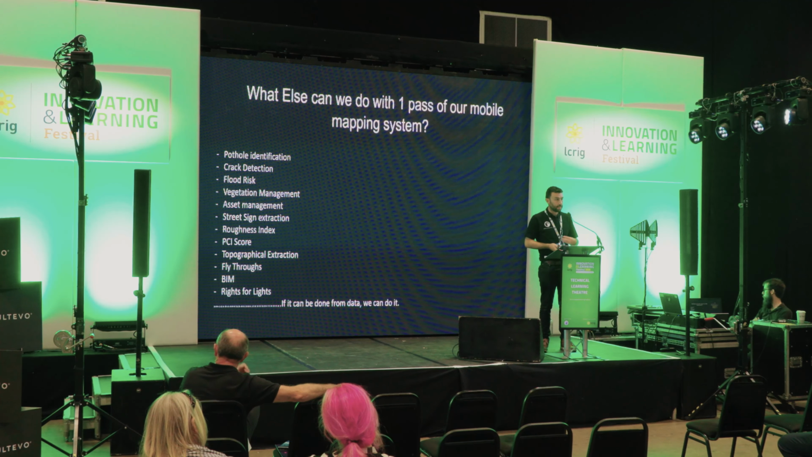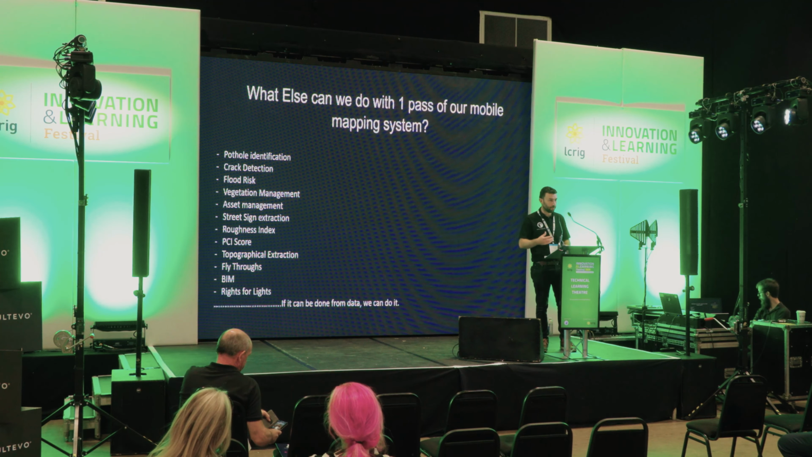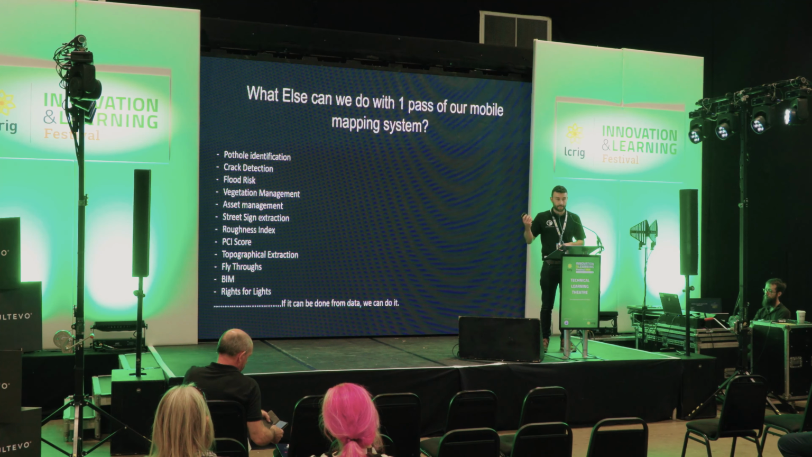Then we've got these other use cases, roughness index and PCI scores. Our software can do all of this. It's just, what do you want? It all comes down to that initial capture at scale. Then there's the sexier things, the fly-throughs, the stuff that looks quite nice in marketing, to really show off within your authority what you're capable of. Similar to that Spaghetti Junction video you saw at the start. Anyone from Birmingham City Council here might be looking at that going, wow, I want that, just to show off what we can do to other people. Bins, street lights, the list goes on and on and on.